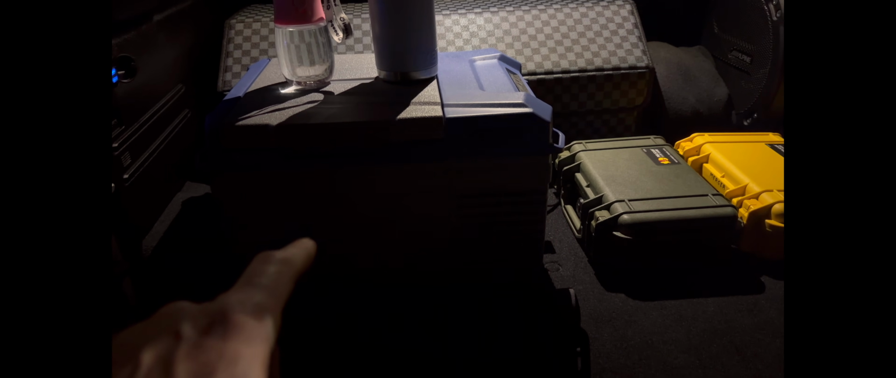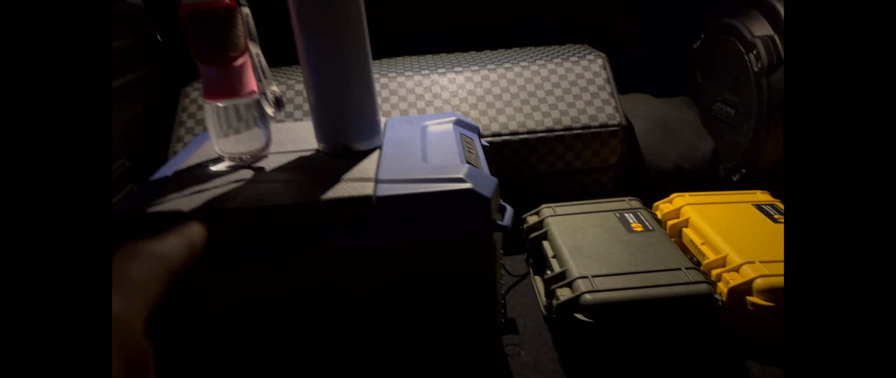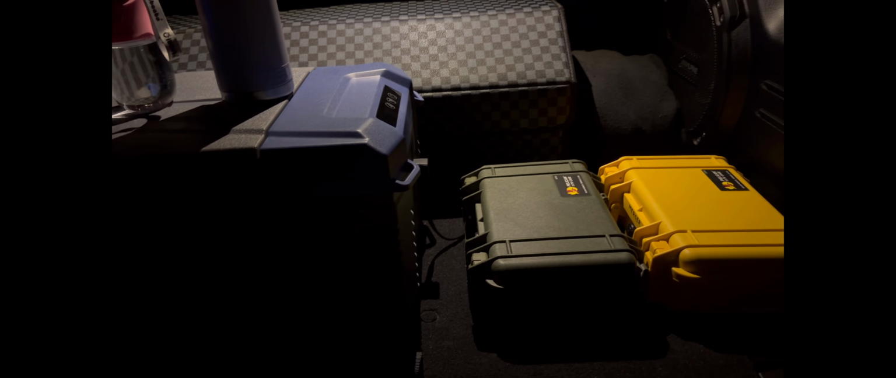Drinks in the cooler in there. My Yeti, Pickle's food and water, both thermals. Now I gotta go get Pickle because she is not going to let me leave without her.